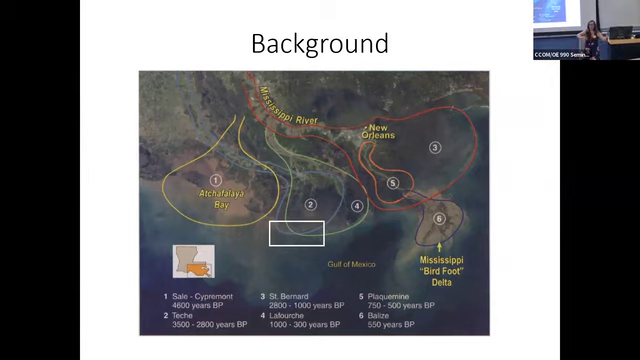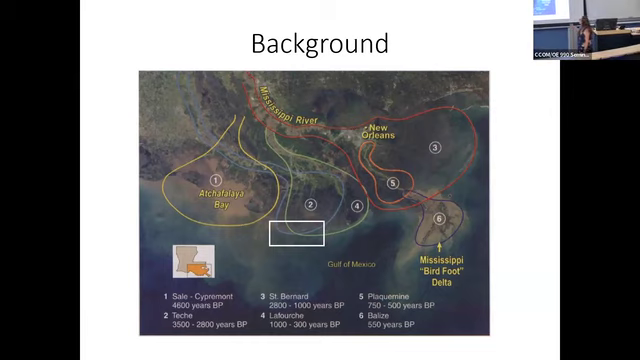Now, this is not all of the delta system, right? This only goes back to 4,600 years. Mississippi's been around a hot minute. Some of the earlier systems, like this Atchafalaya Bay system here, the older systems, has lost most of its submarine shoal systems, but it's also one of the current outputs for the Mississippi Delta.